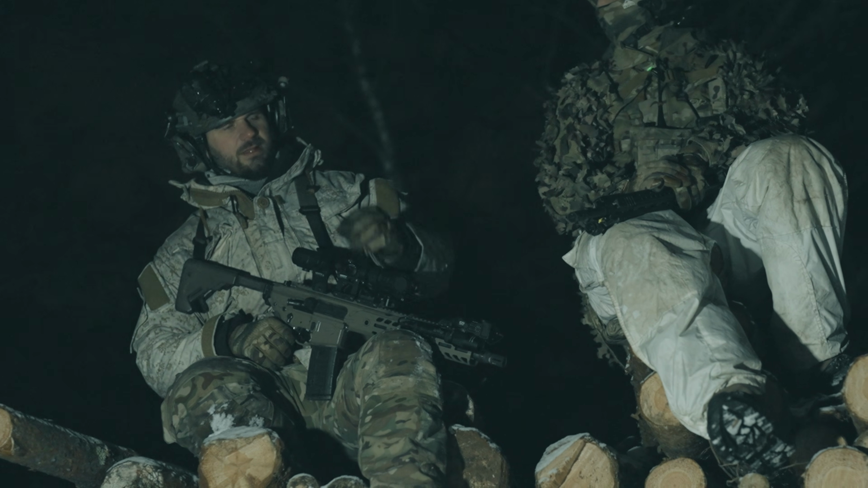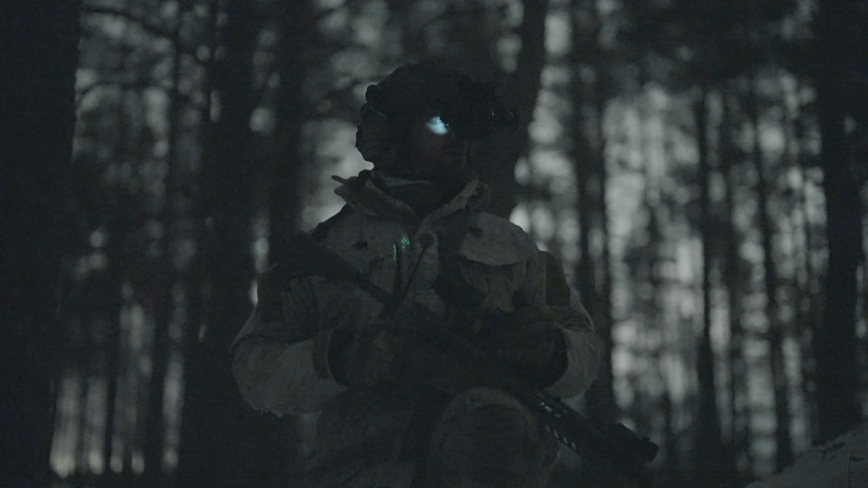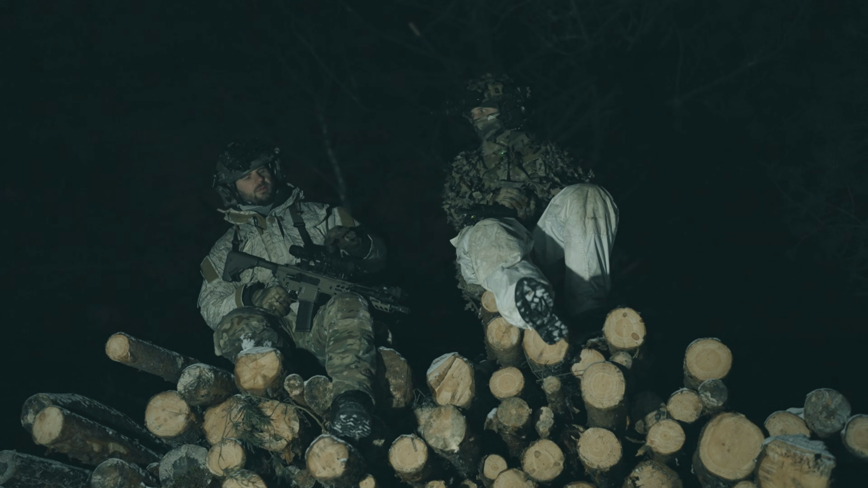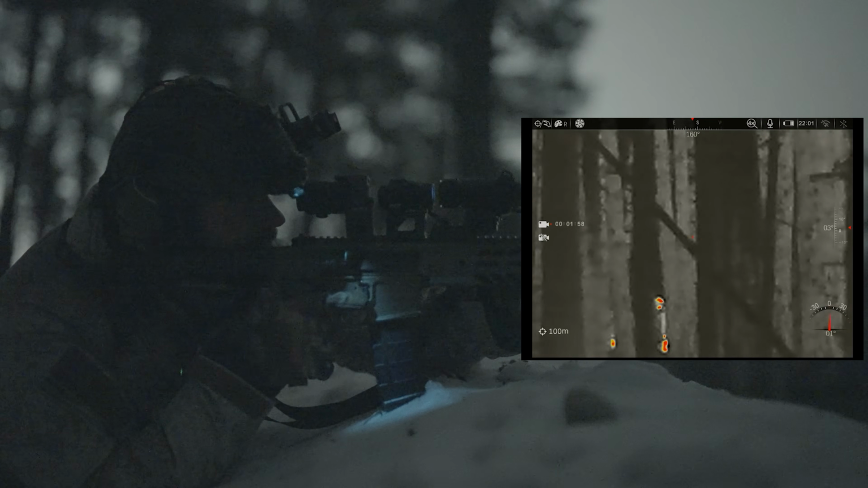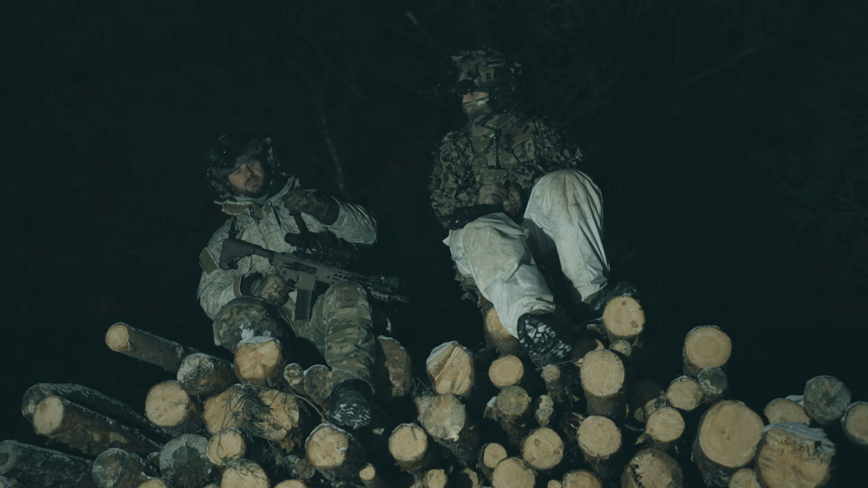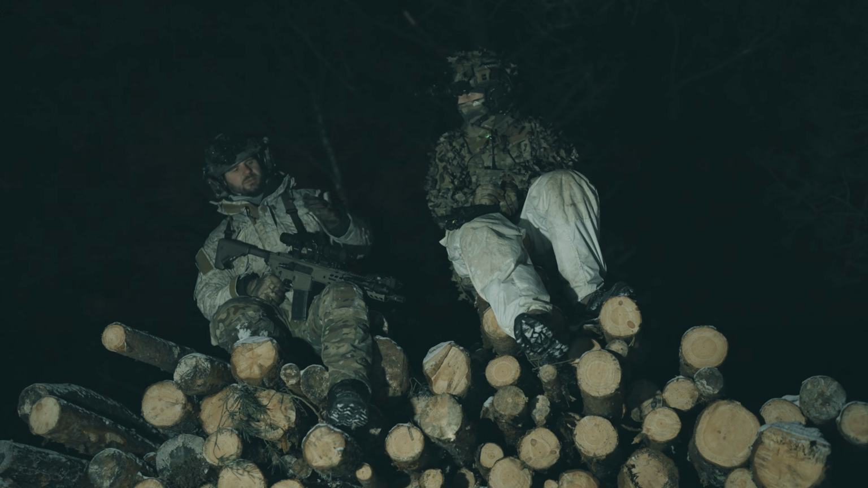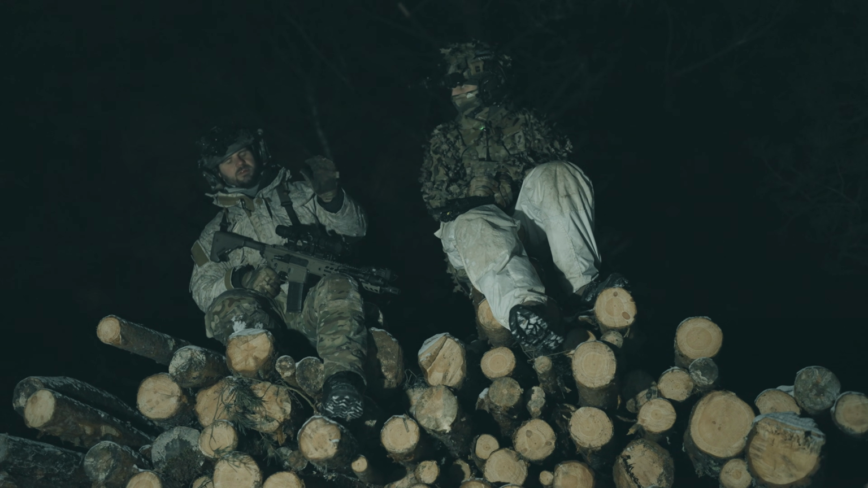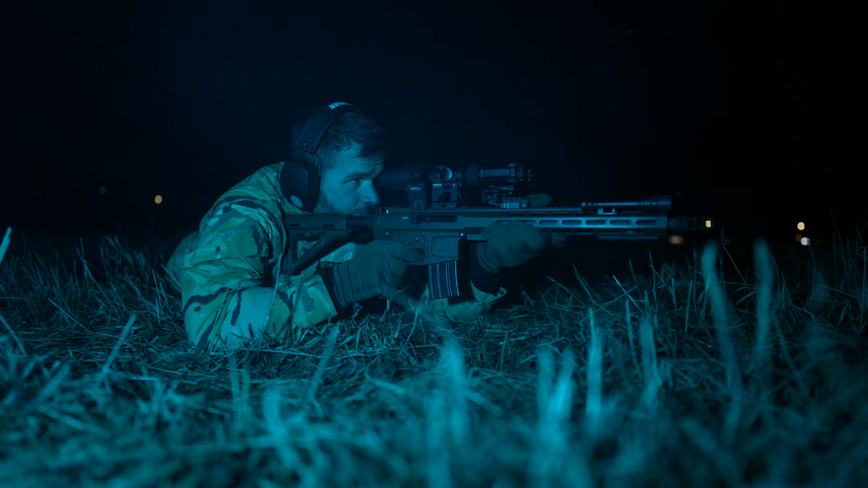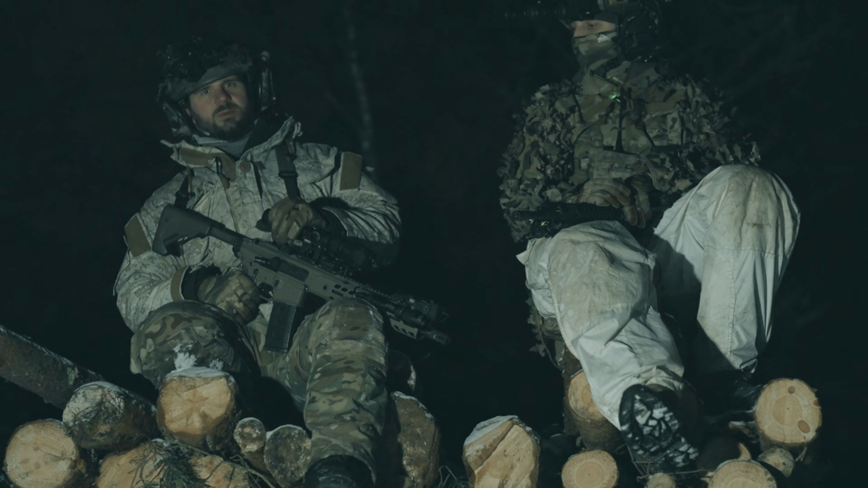In all honesty, right after we said over the radio that let's move, I saw you right away. I put the thermal on and kind of lost you due to the field of view, which is actually a learning point for everyone. Don't use a 5x. It's a bit too much. It narrows down your field of view way too much. So 3x is good. Ideally an LPVO where you can adjust it to whatever you need.